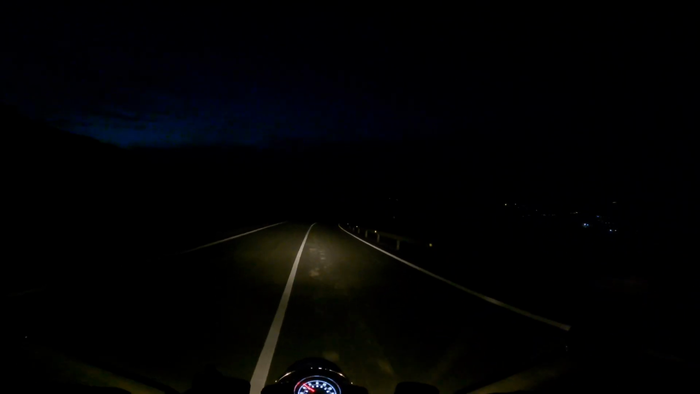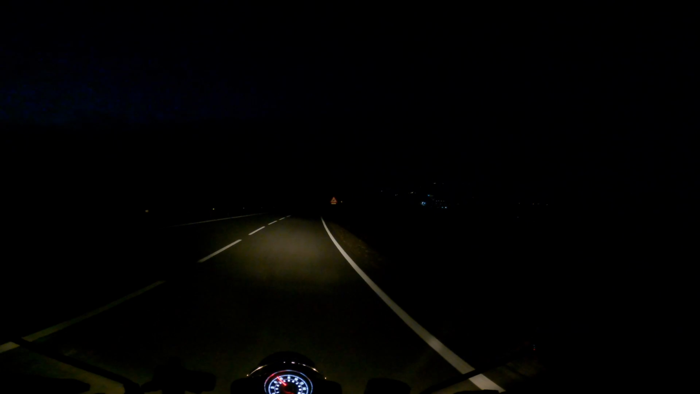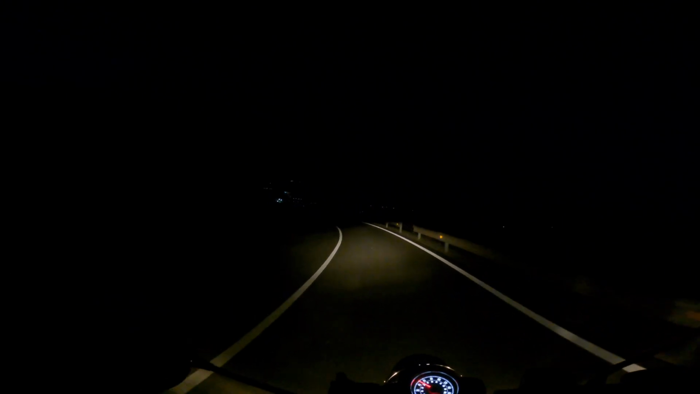Yeah, I can actually see into the next bend now, which previously I couldn't at all. So yeah, that's okay. I could probably go up a little touch still, but that's okay. I don't do a lot of night riding. I try to avoid it where possible anyway, but at least this isn't downright dangerous anymore like it was. So that was a success.